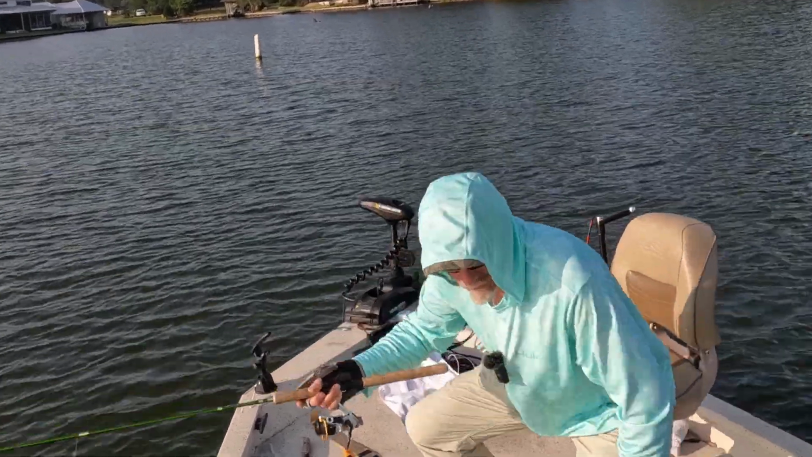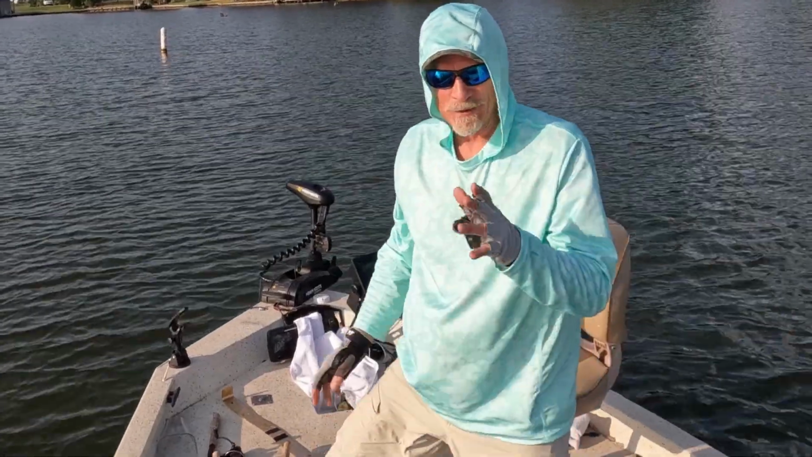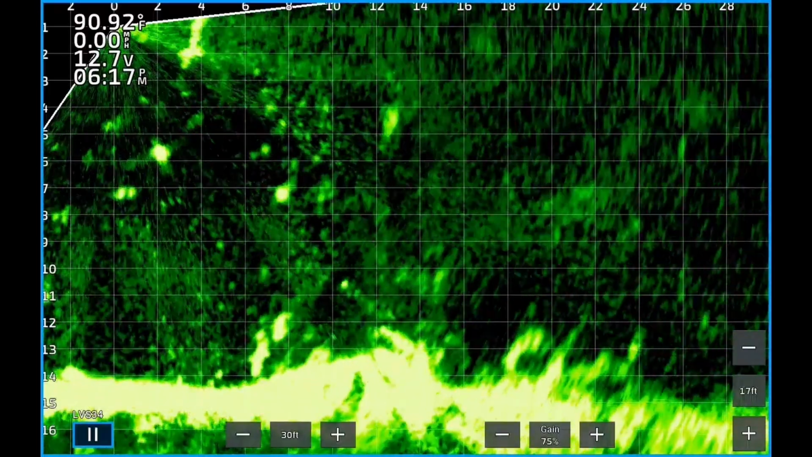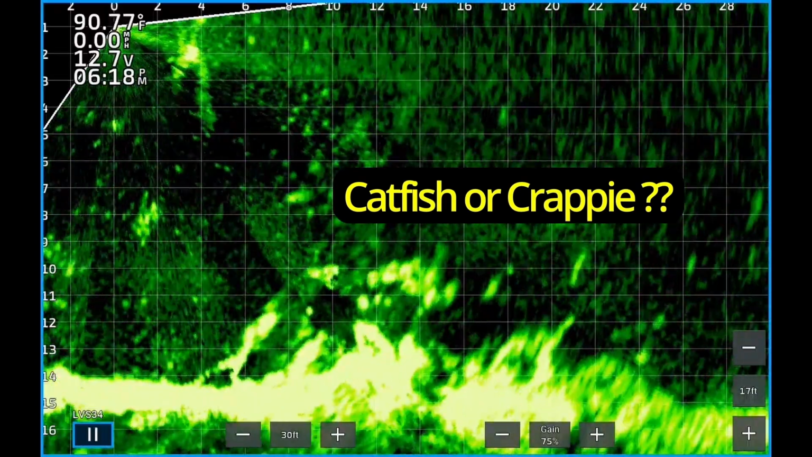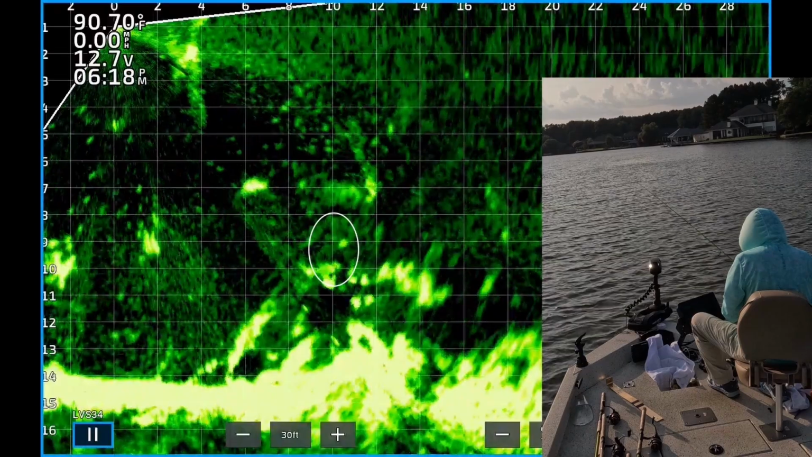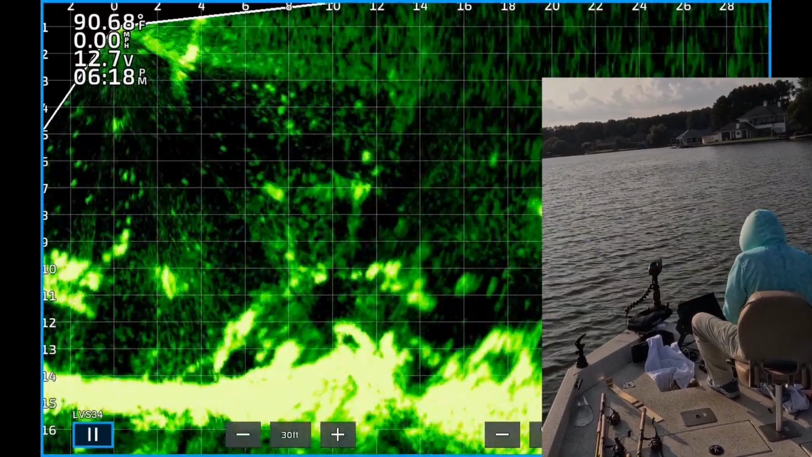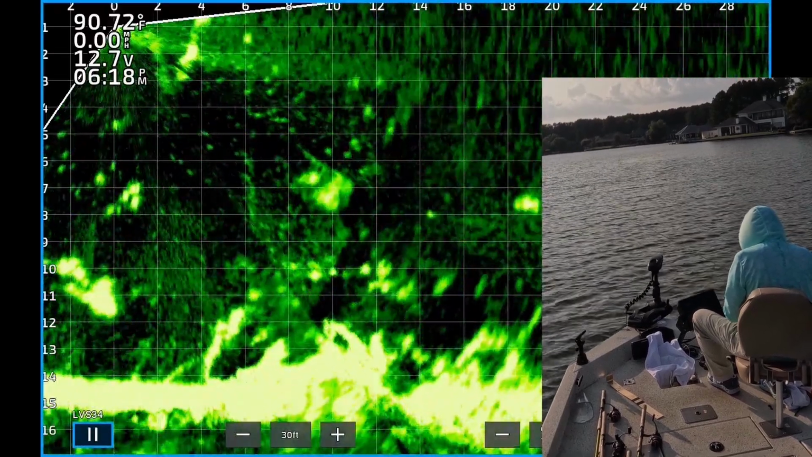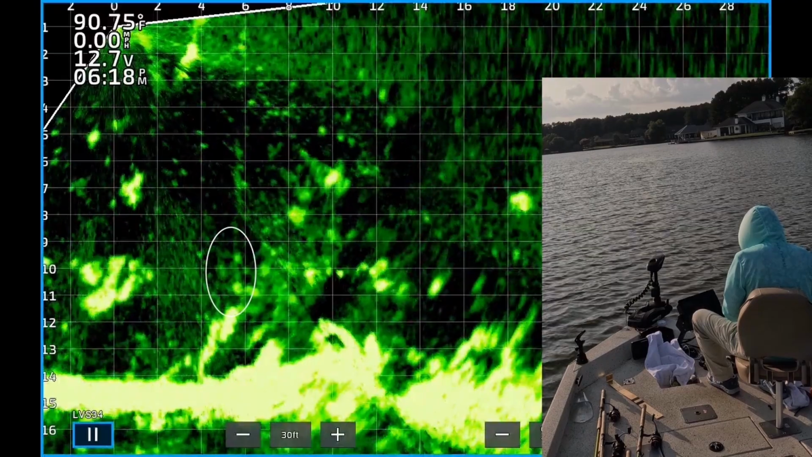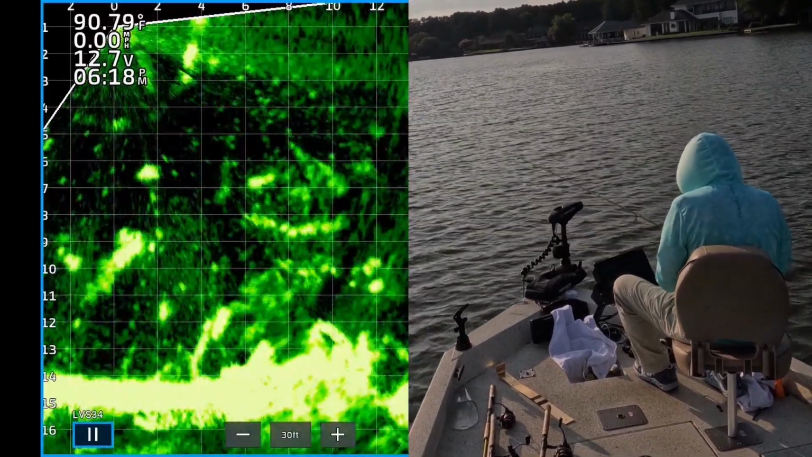I came out yesterday and really struggled. The surface temperature is almost 91 degrees. So here's a nice fish about 8 feet from the boat, 7 feet deep. Is it a catfish or a crappie? The key is you can see the way it's moving around. That pretty much tells you it is a catfish. I just decided to drop the jig in front of it just for the heck of it. And sure enough, boom, he ate it.